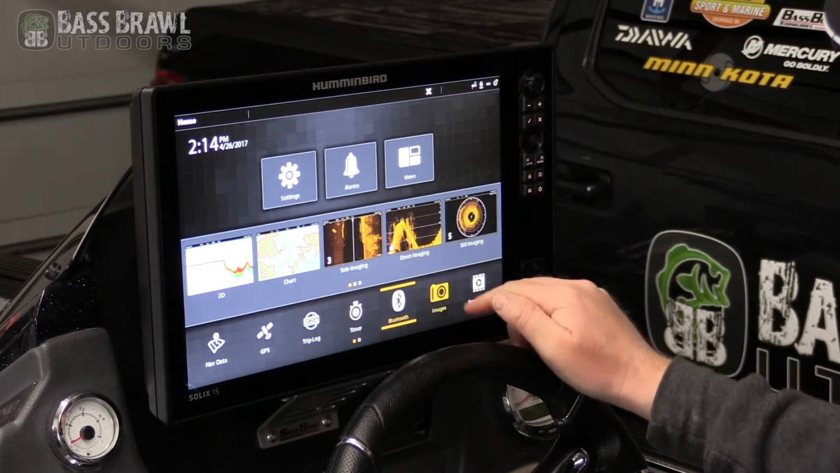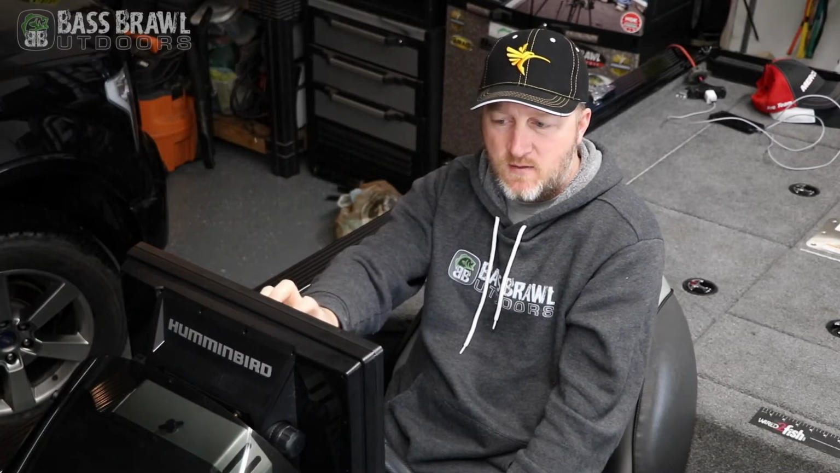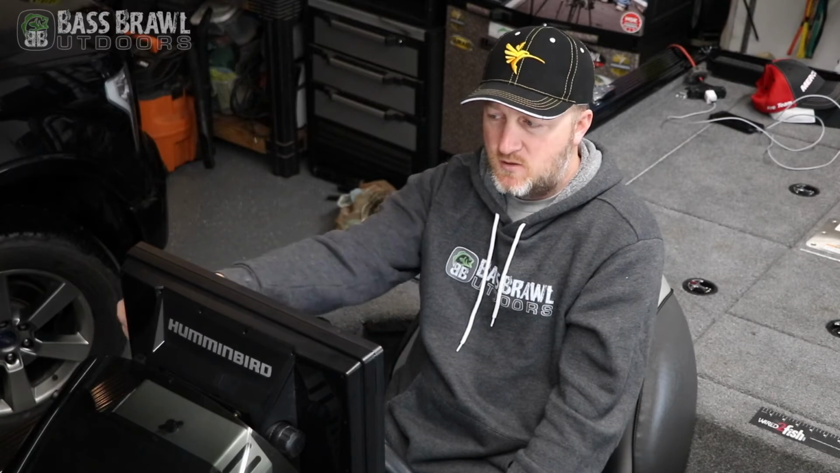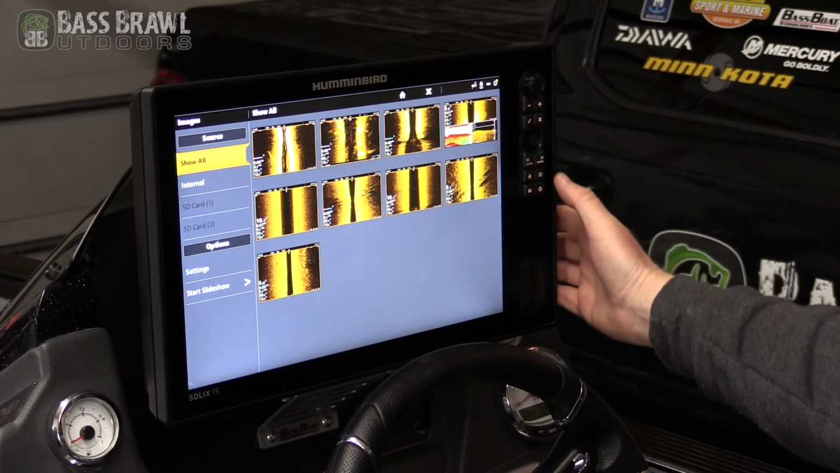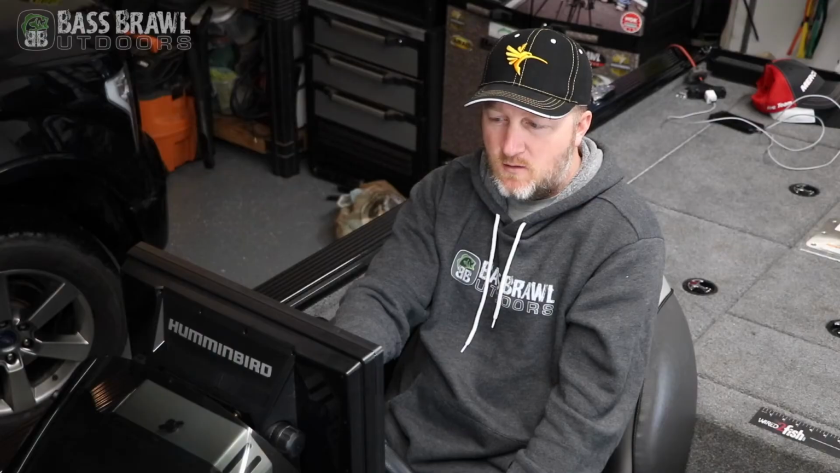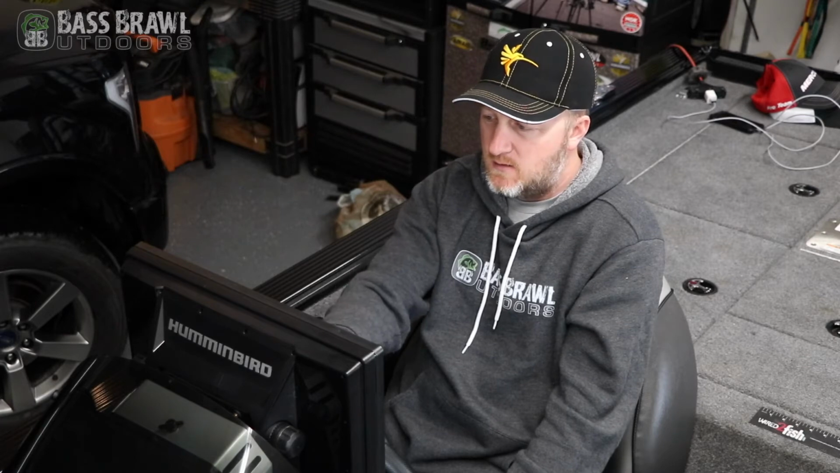The next one over is images. This will show you all the images that are saved to the internal drive on your Solix unit, but also you can switch down if you have a card put in here and select the card and see the images on that, or you can just say show all, and that's grabbing from your card or the unit.